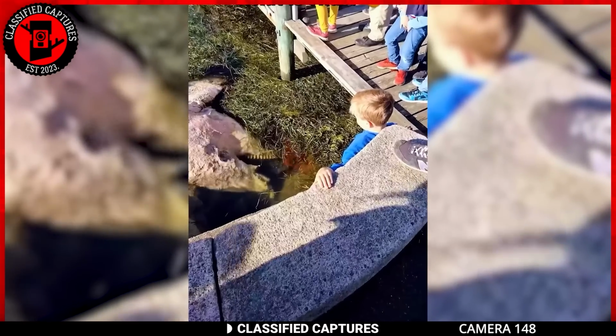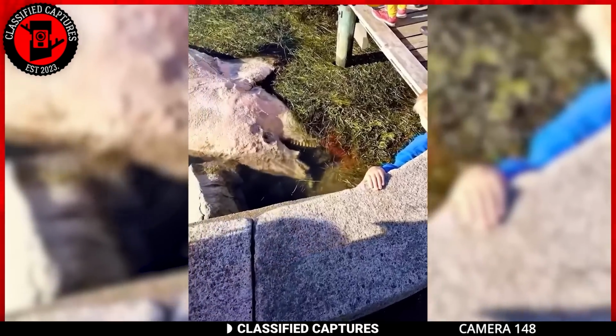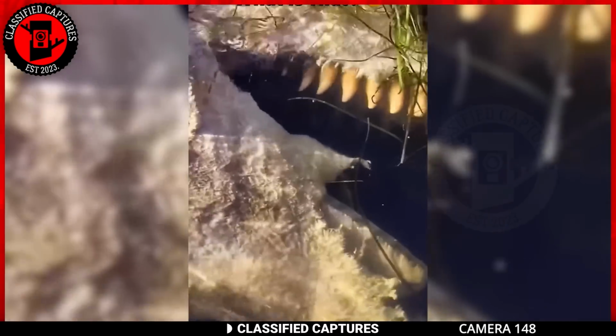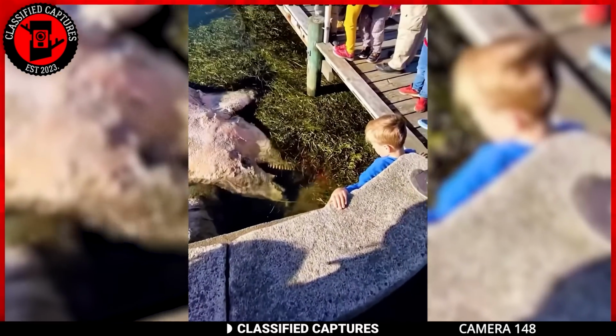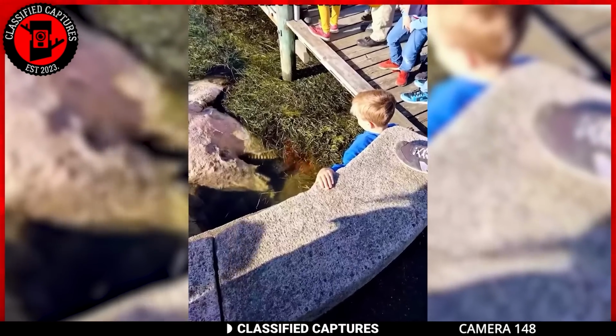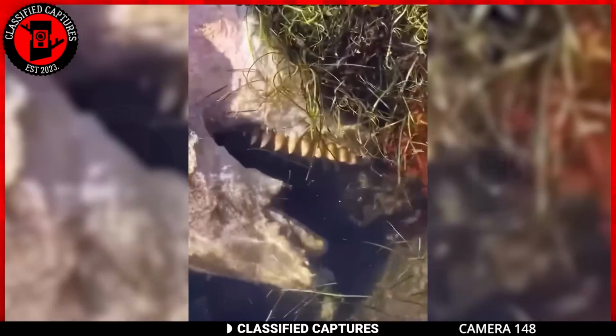While at a lake, a group of kids came across a huge fish lying lifeless in the water. While I don't understand why the little boy is in the water with it, one can't help but think that lifeless creature does look like a shark with razor-sharp teeth.